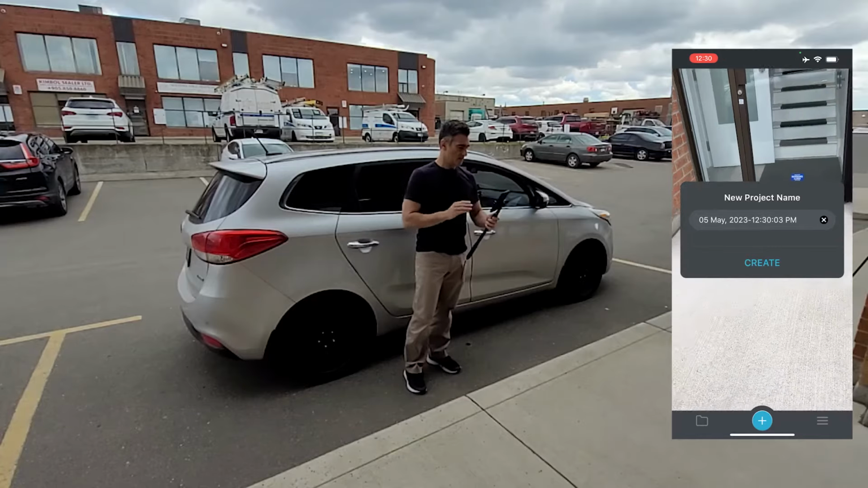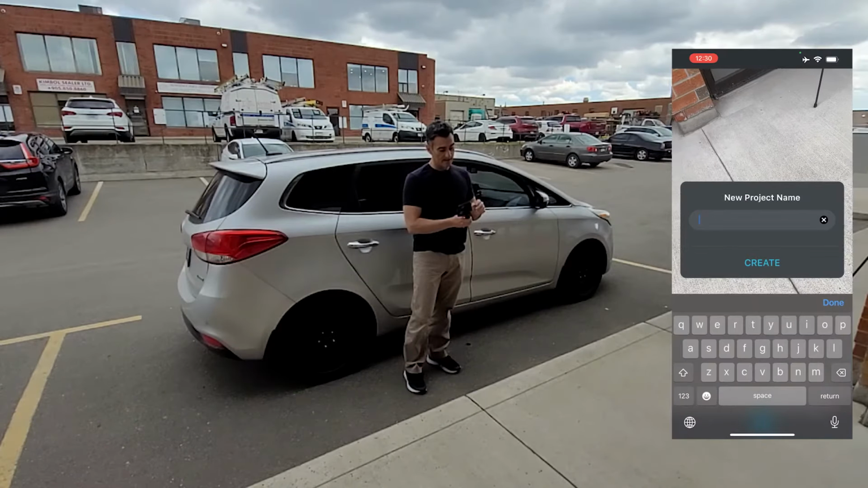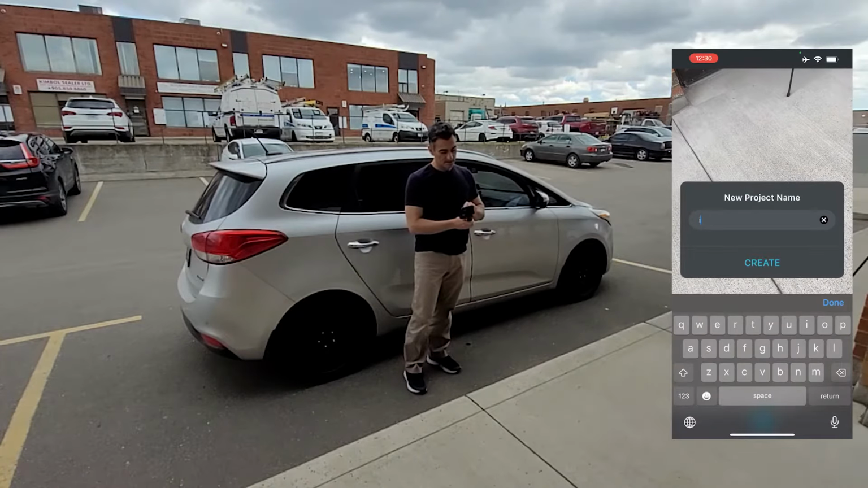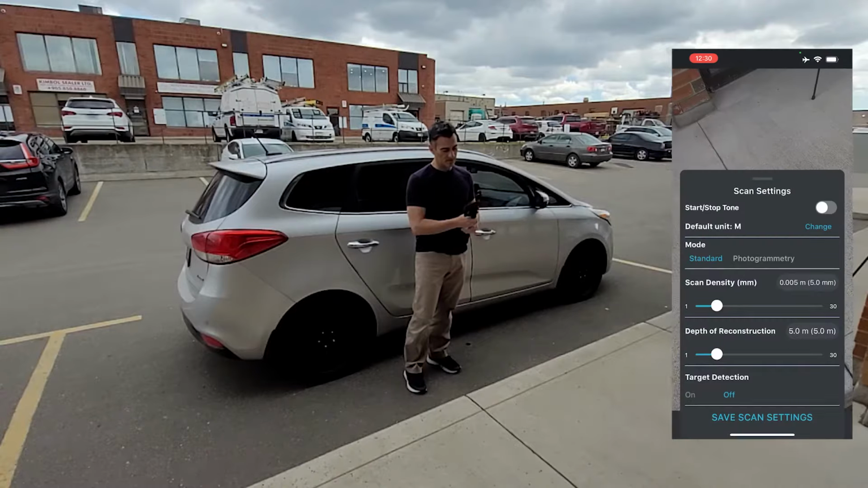Okay, so it looks like it's recording here. What I'm going to do is I'm just going to put in a name here. So I'm going to call it interior, exterior. So I'll call it, this one's the exterior. So I'll just call it Ext. You get really lazy with these names sometimes, but I'm going to have fun with it.